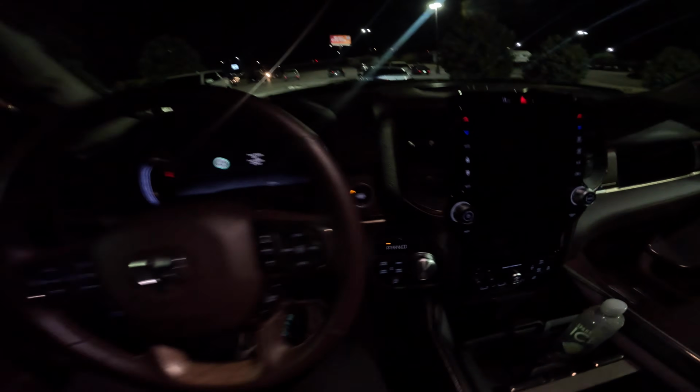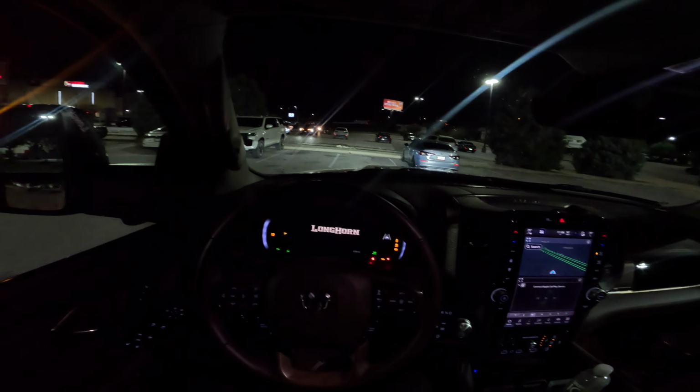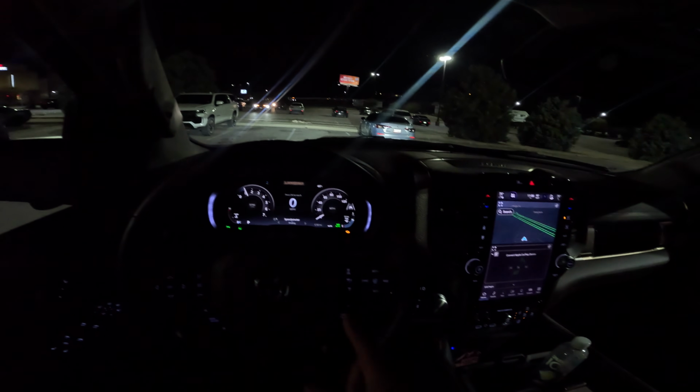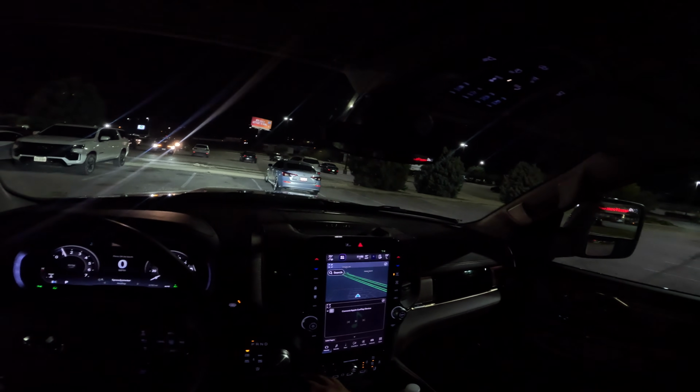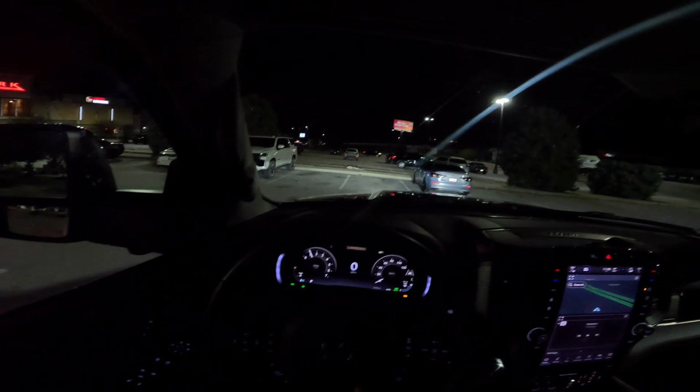Go get in. Y'all heard the exhaust though, but this thing sounds amazing, I will say. You see there, we got a check engine light. Not sure why, but I'll contact Ram in the morning about it.